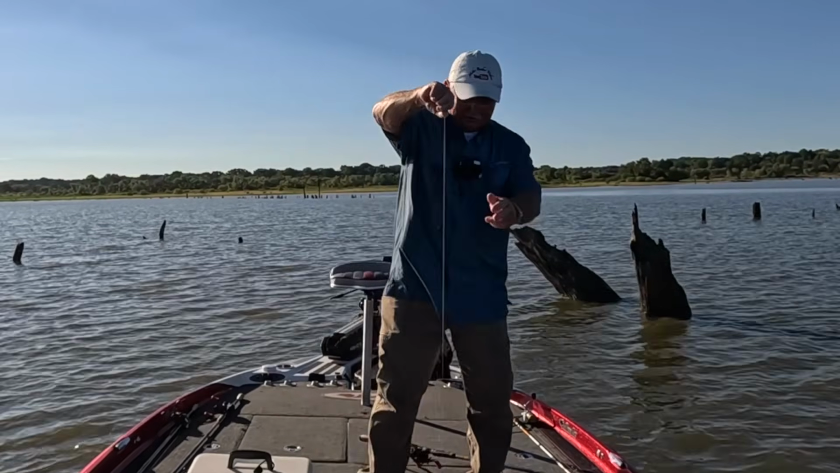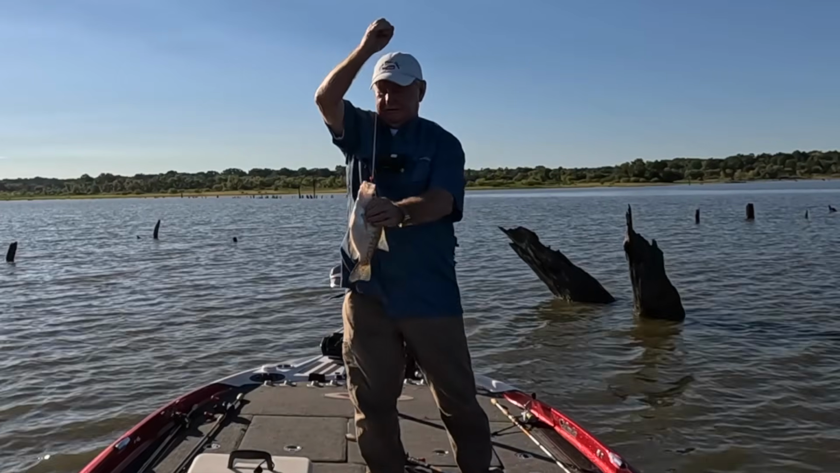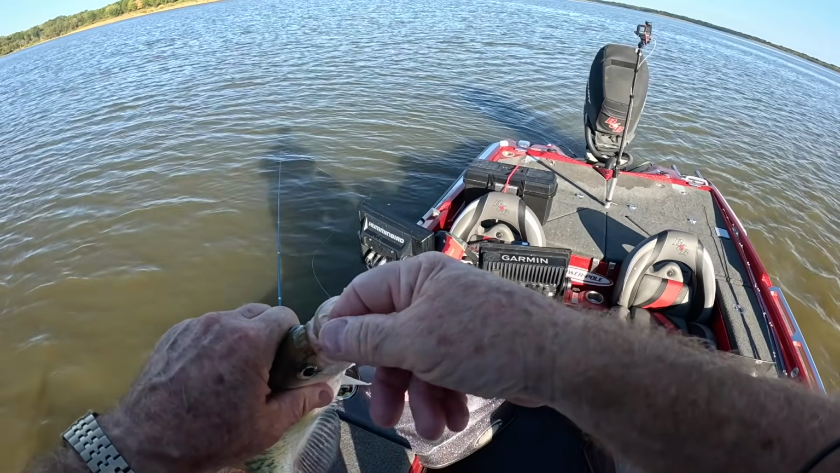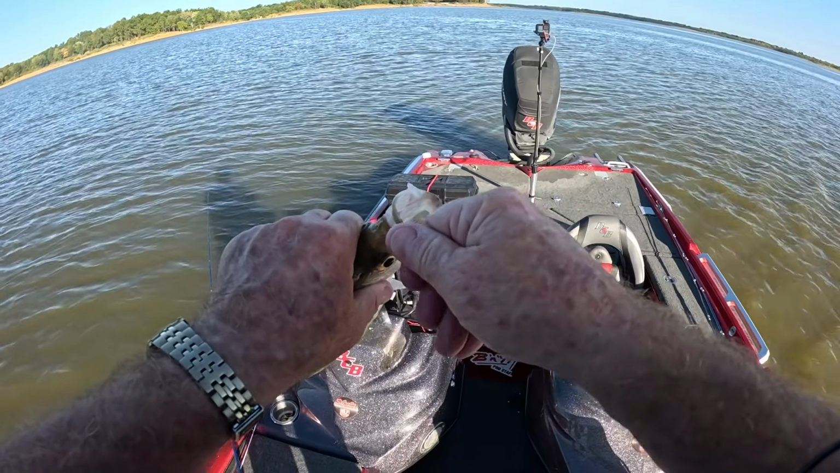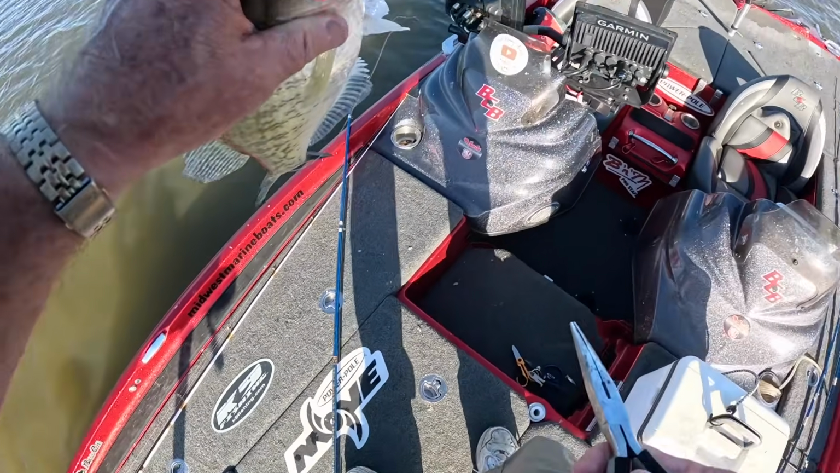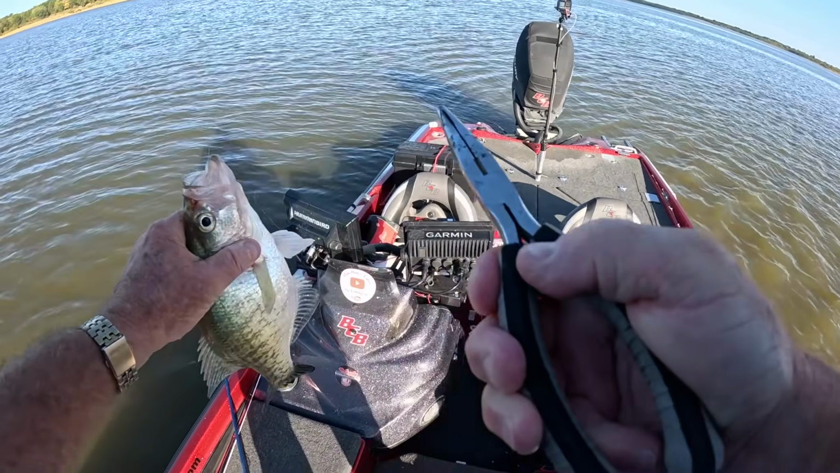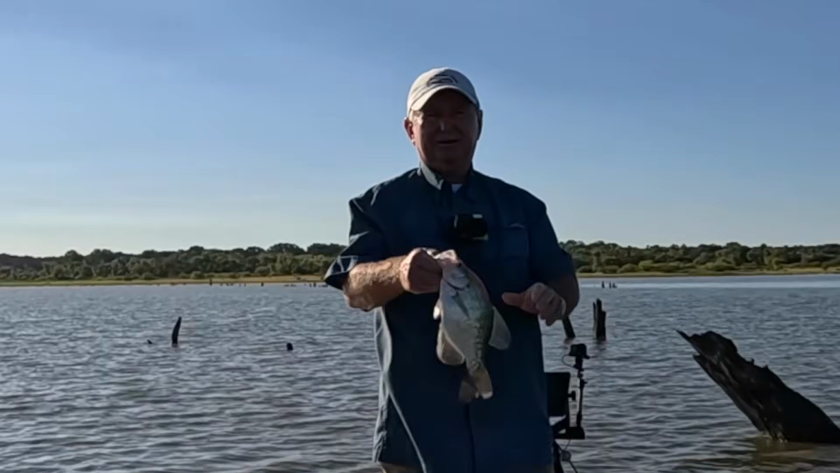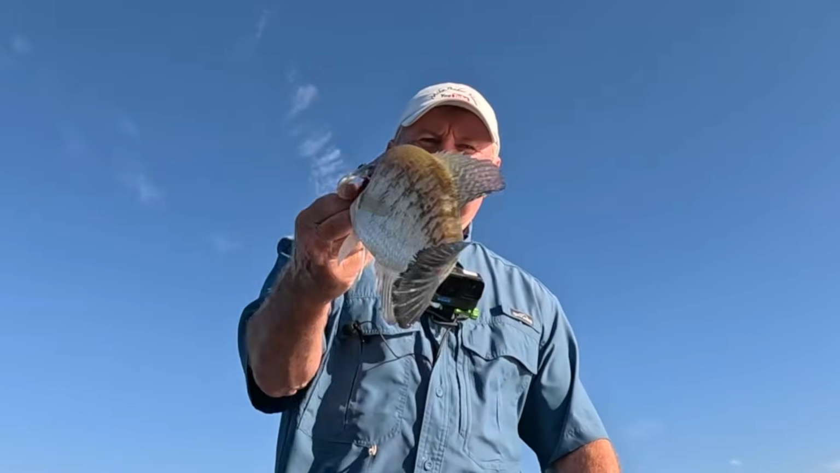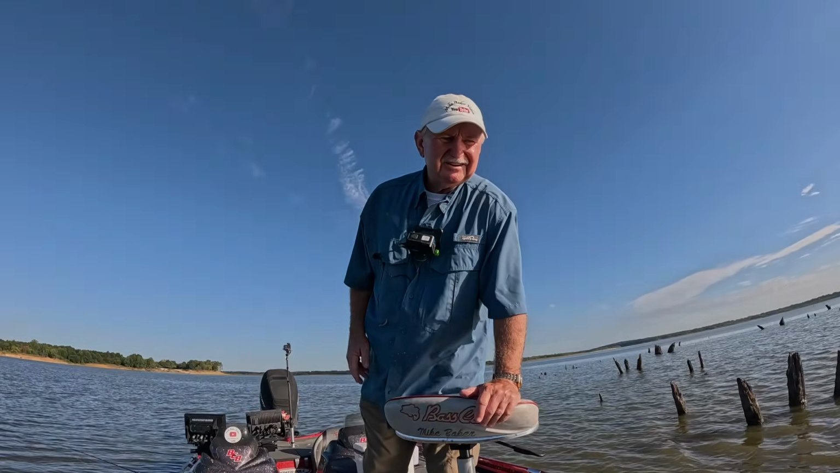My old back's going to be talking to me tonight. That's nice fish there, too. That fish will go over a pound. He'd have been safe from the stringer. Oh, got him right at the top of the mouth and that hard stuff. That's where you want them when you're trying to keep them. Oh, that's where you want them in the tournament. The sun's probably right in the way. How's that? Is that a better view? Nice fish. I saw a white spot down in there.